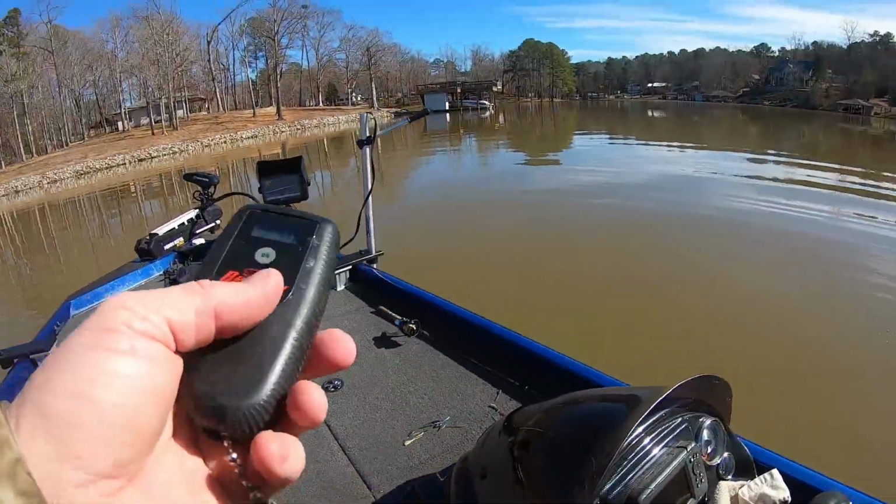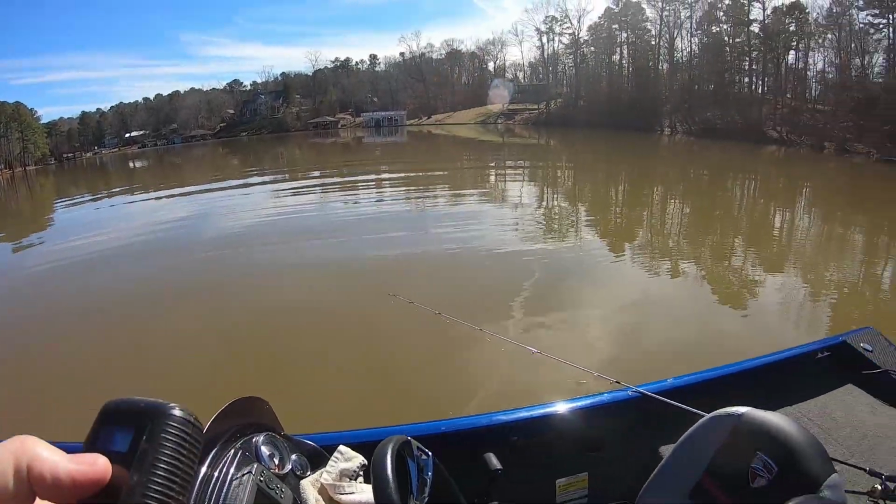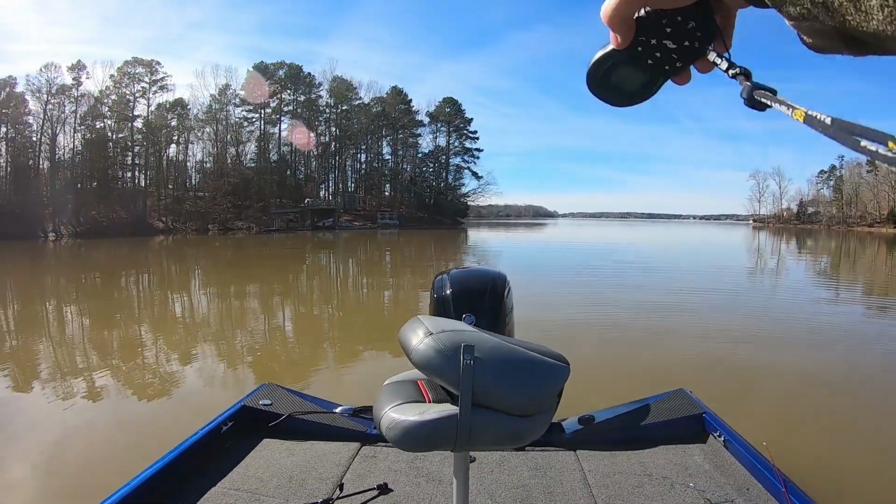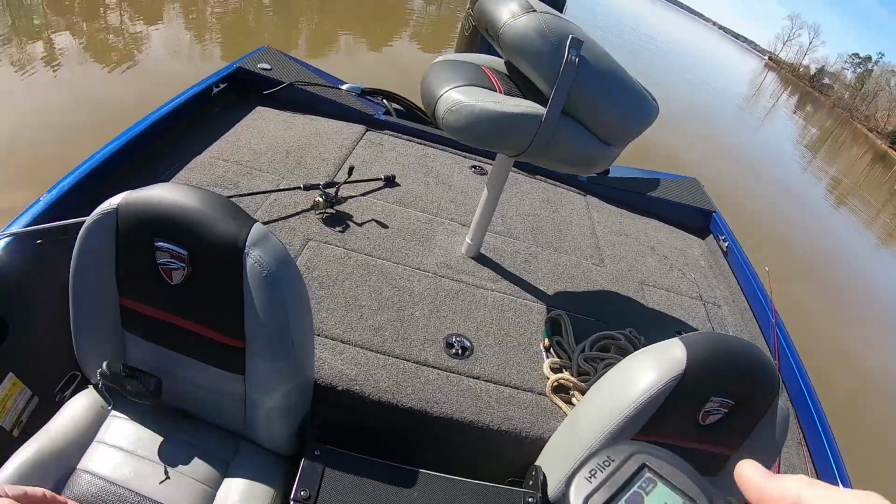I live about, as the crow flies, about 5 miles from the North Carolina line. That's North Carolina right there. I'm in Virginia now. That land over there on the other side of the lake is North Carolina, if that gives you an idea.